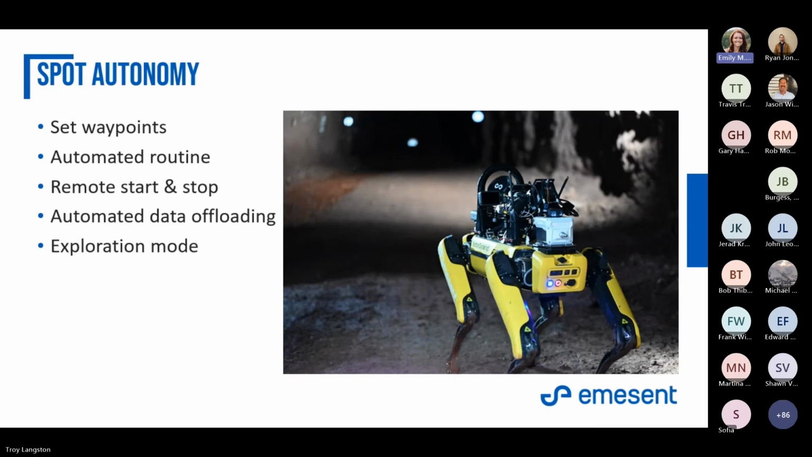We also have Spot autonomy in our beta testing and early adopter program right now. Anybody use Spot? Expensive toy. But you know, just to give you an idea of some of the cool stuff we're working on. Autonomy is our bread and butter, and we're moving forward with Spot. We've got a lot of other stuff on the roadmap right now to continue different levels of autonomy with different types of vehicles.